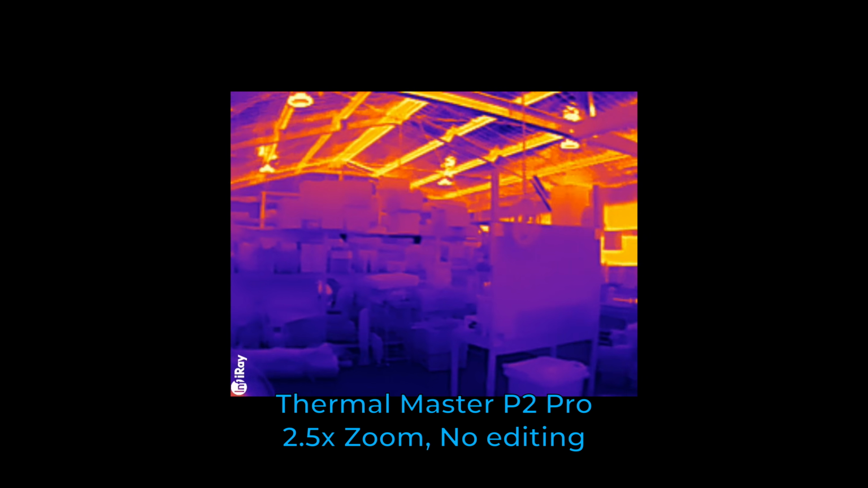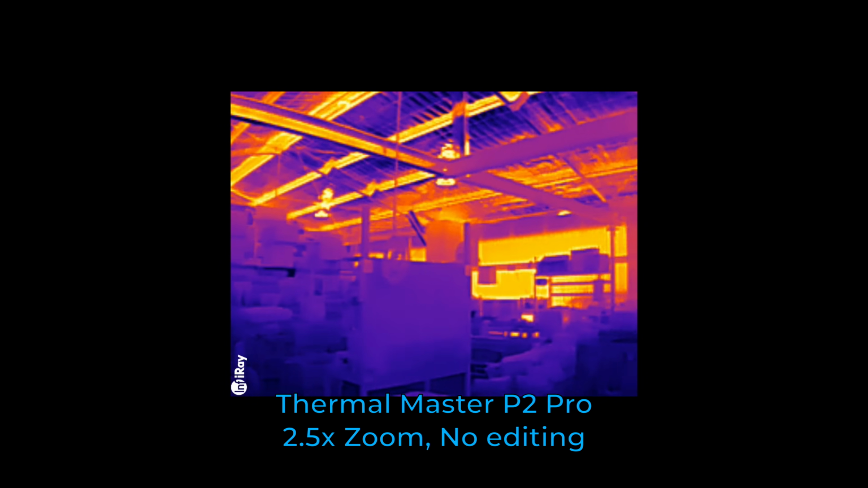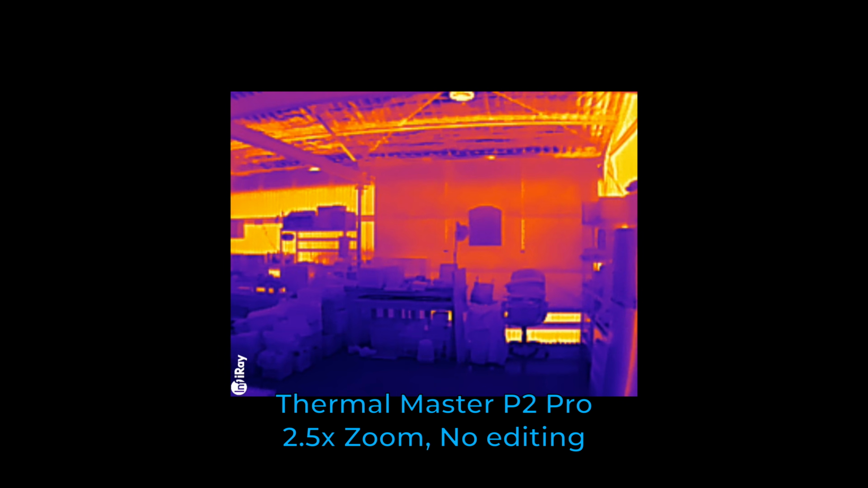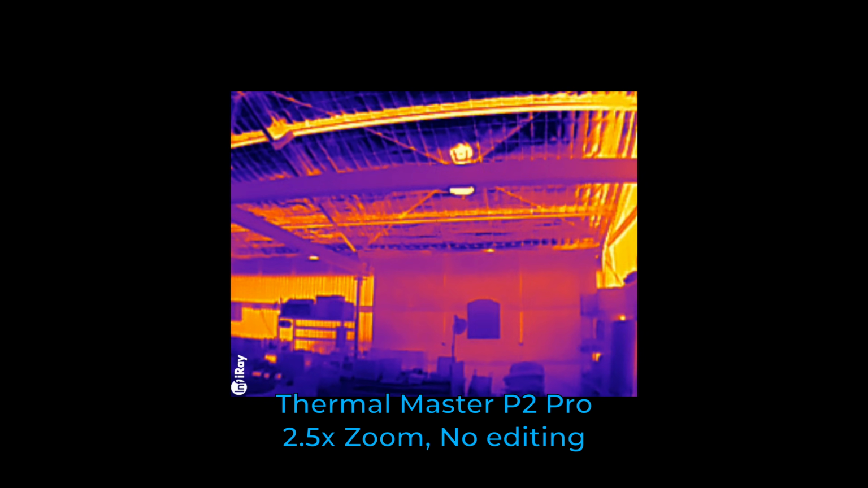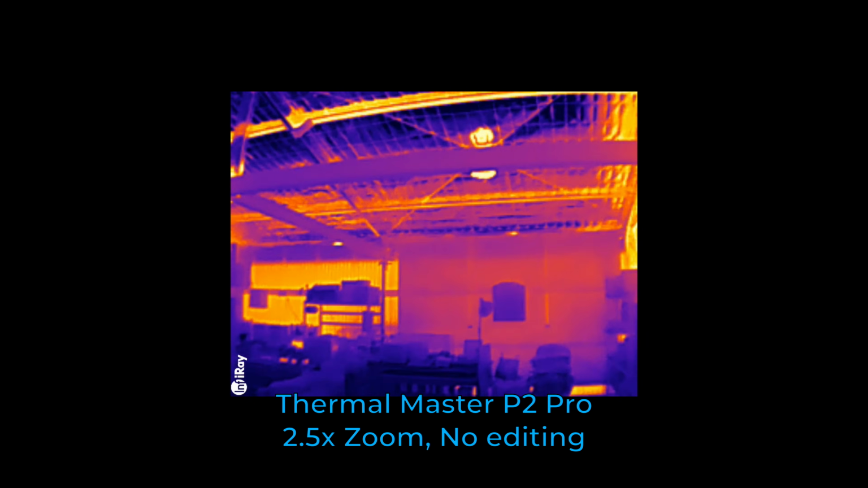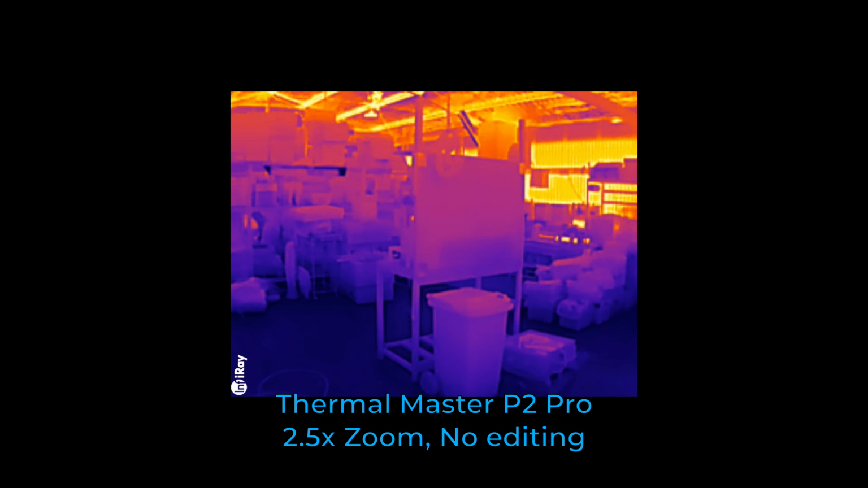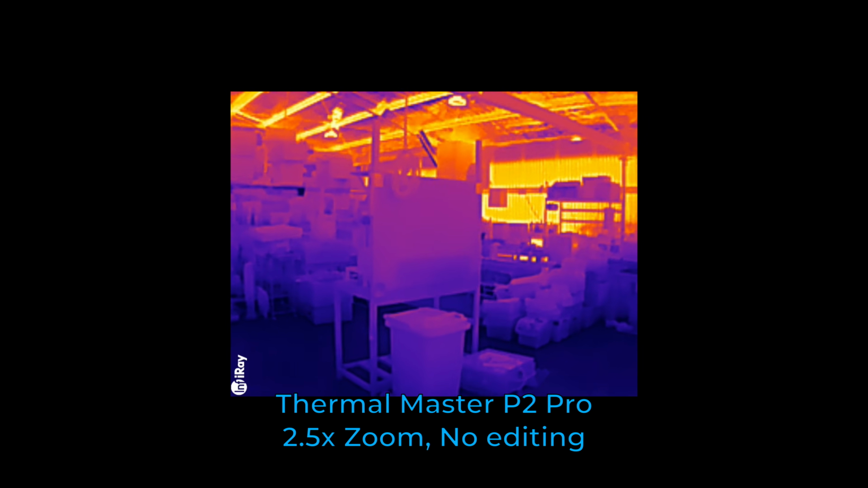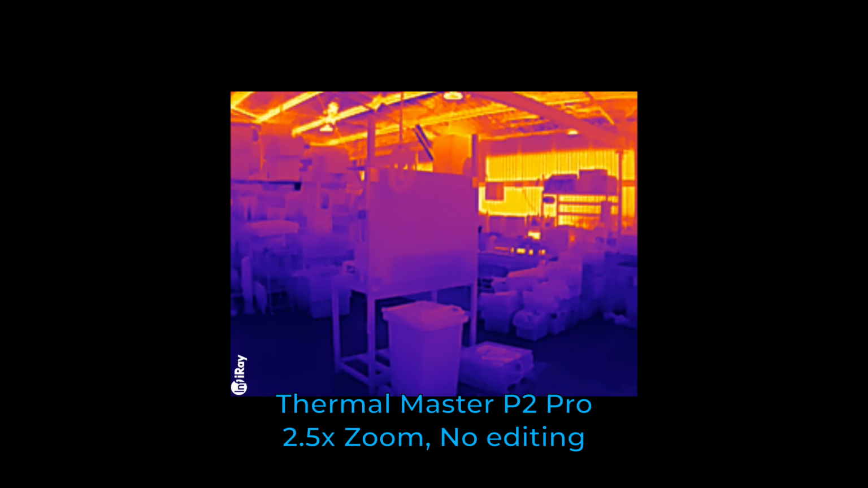I think the software to scale that up is looking a bit pixelated. Maybe blur it just slightly, do a soft scaling, and I don't know, add some AI or something to it. Definitely good. Definitely both will get used after seeing this, I think. That is quite excellent. Thank you for sending me this Thermal Master.